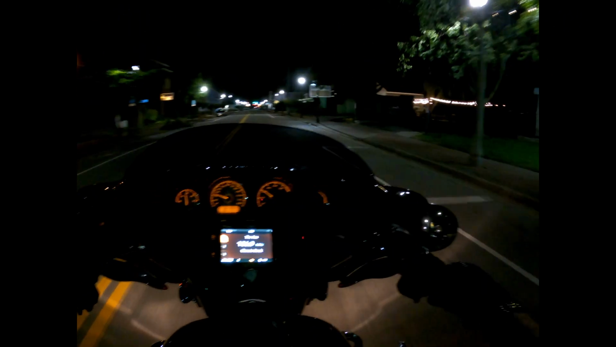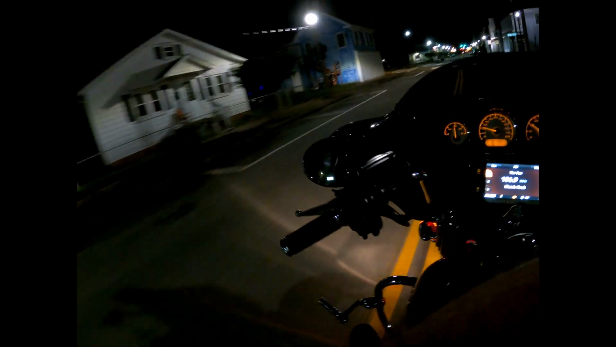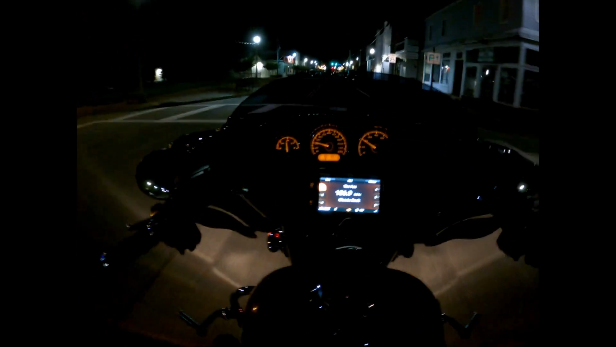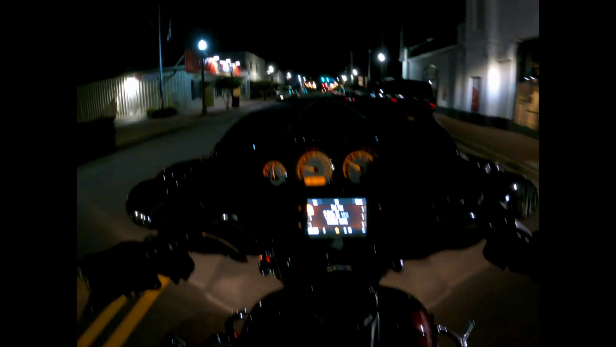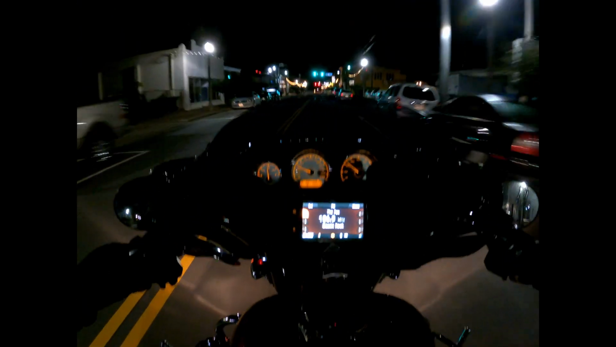Go nice and slow through here. I had to get my glasses repositioned. It's only 25 through here. And there's bars in the area.